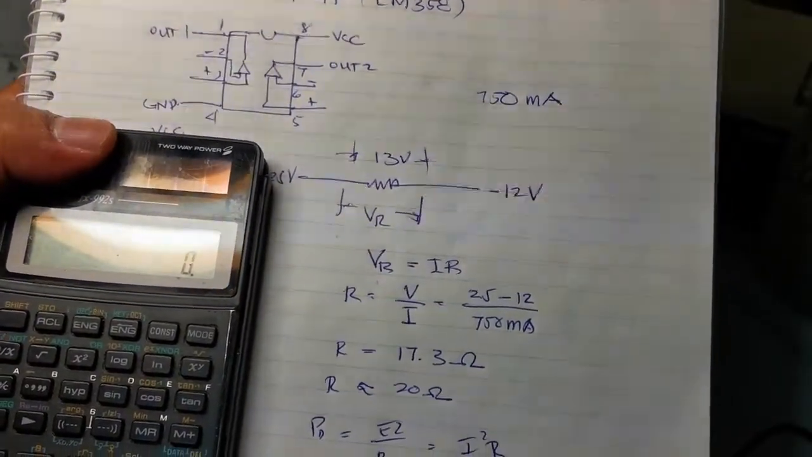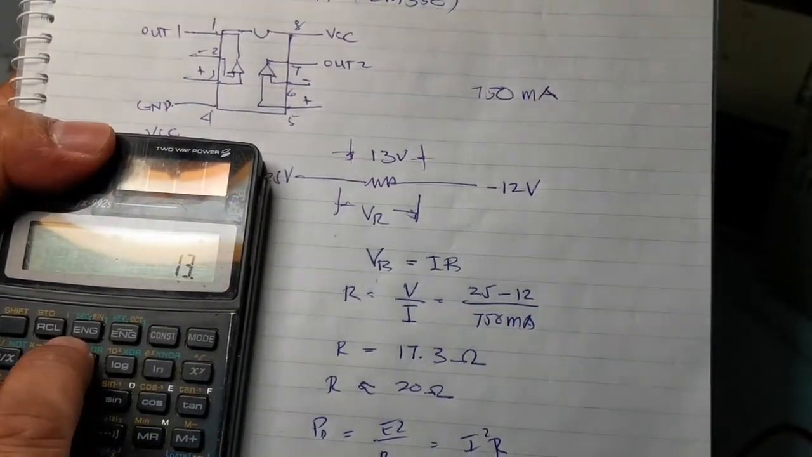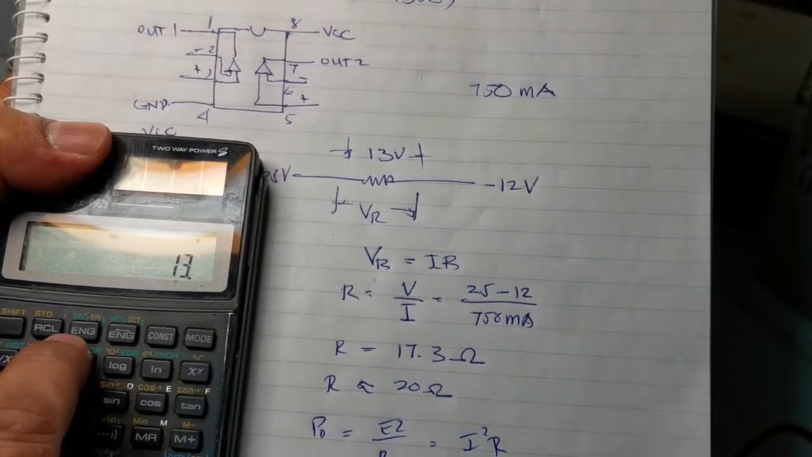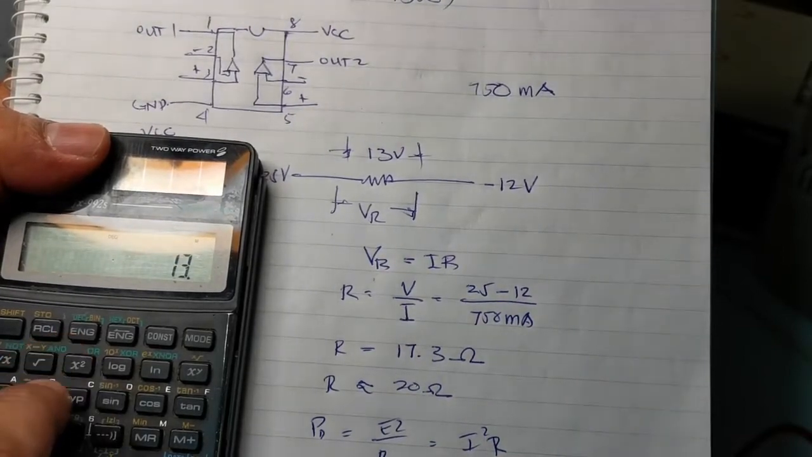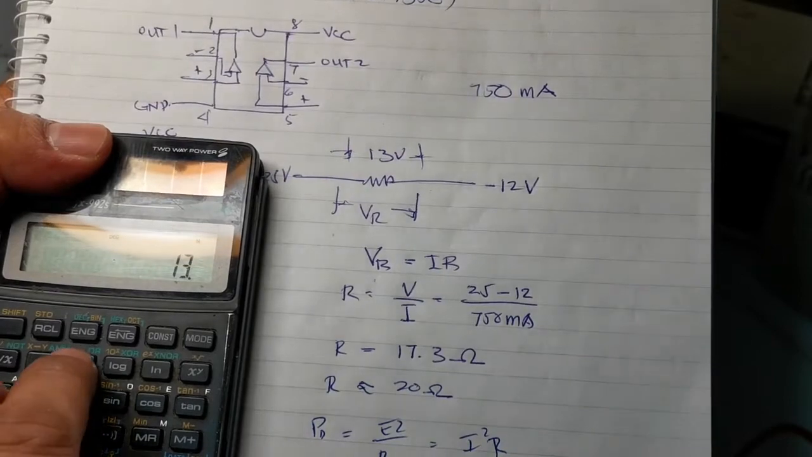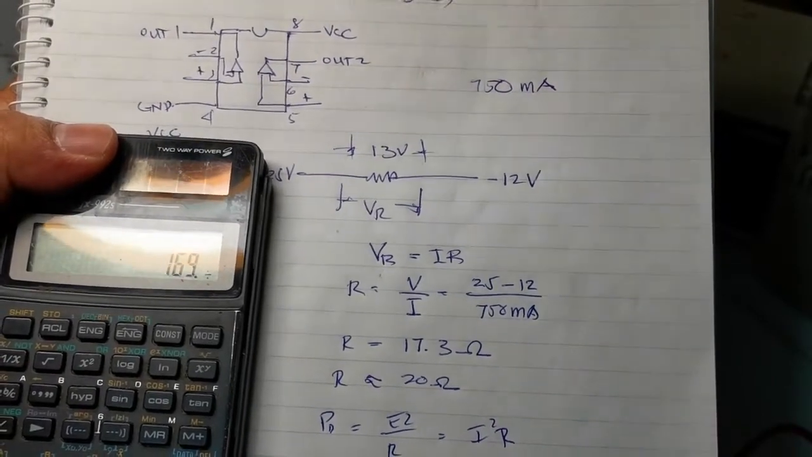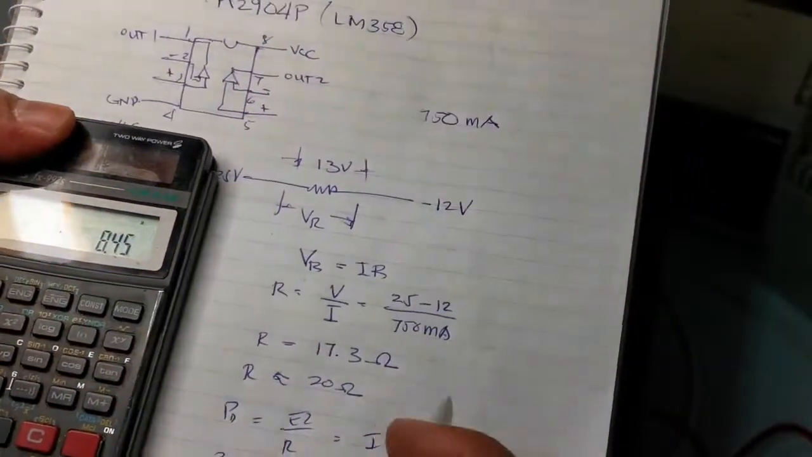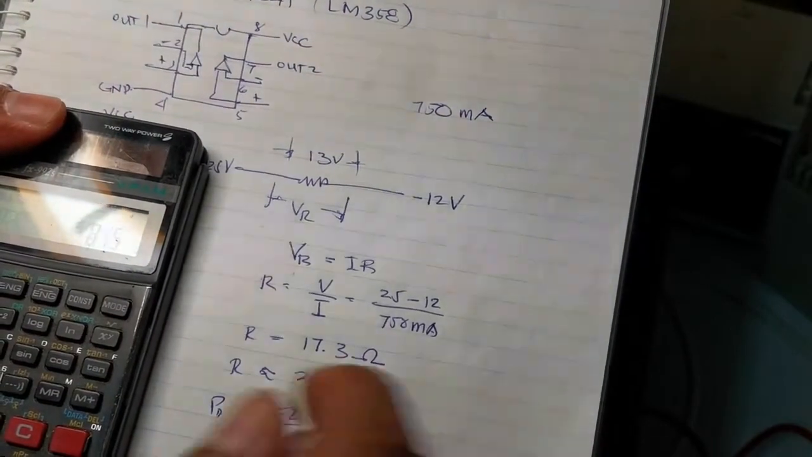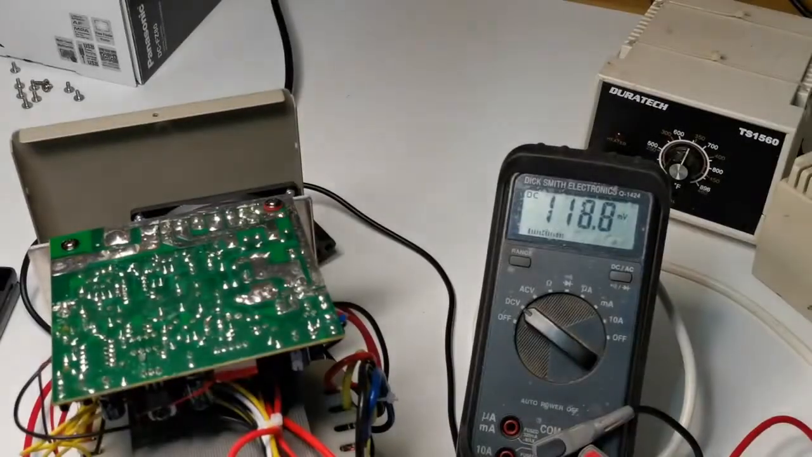So for the E squared over R, which is 13 squared, maybe wrong. Sorry about my formula. E squared divided by 20, 8.45, which is still not right. Okay, we'll come back to you shortly.